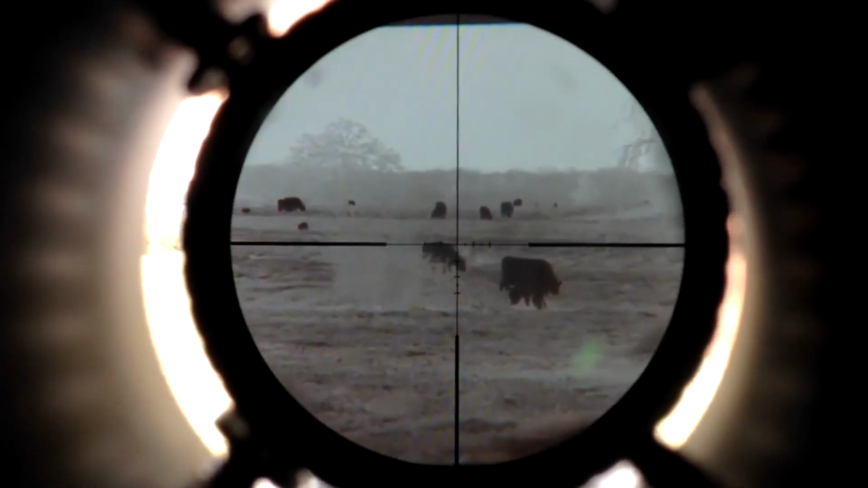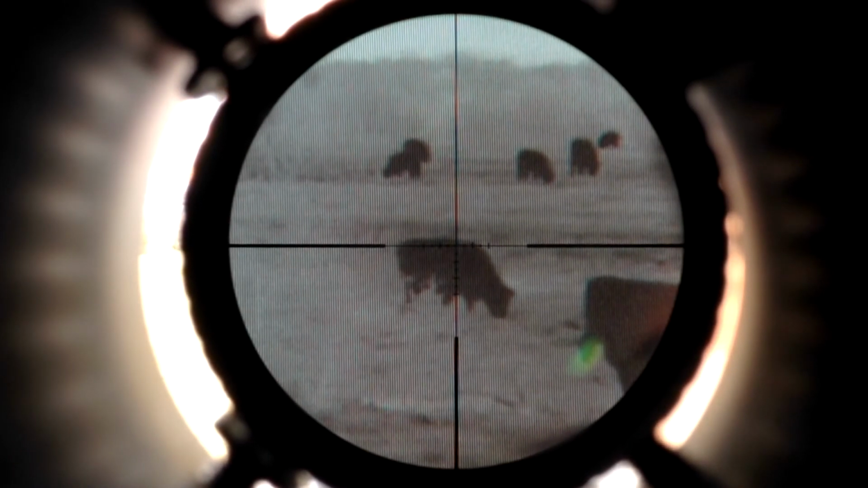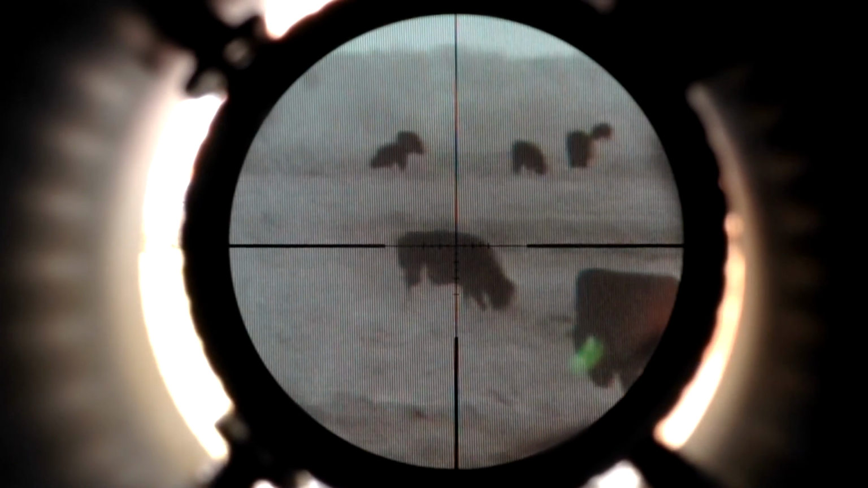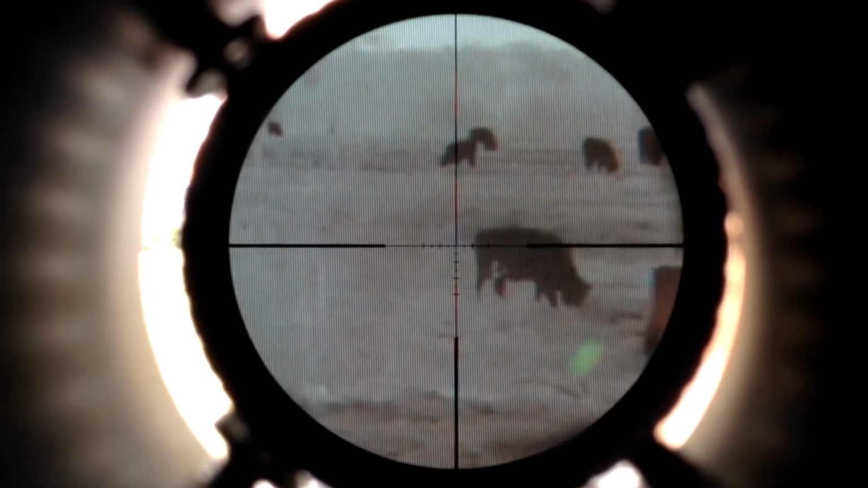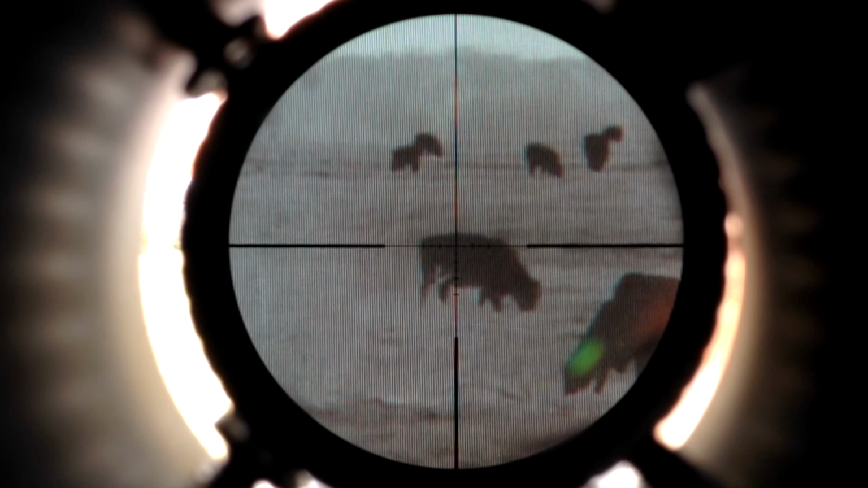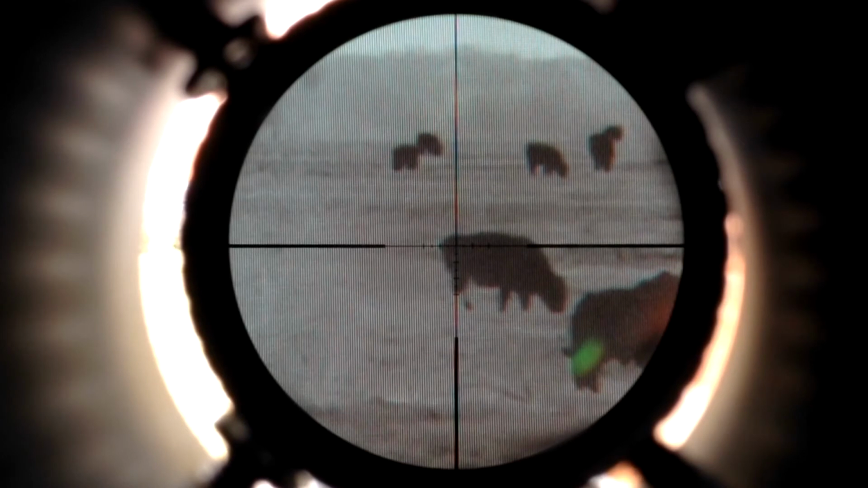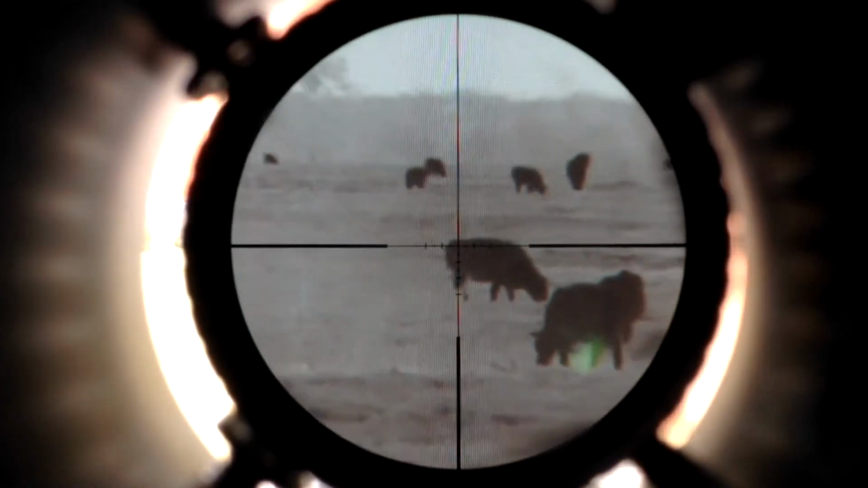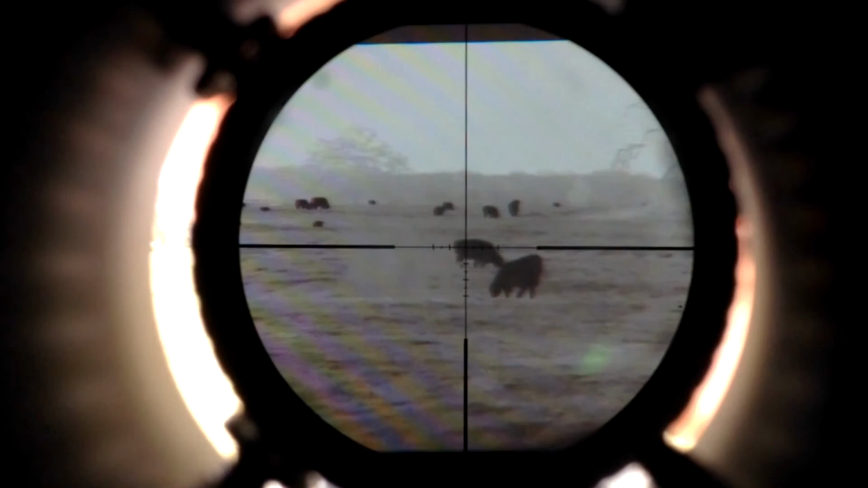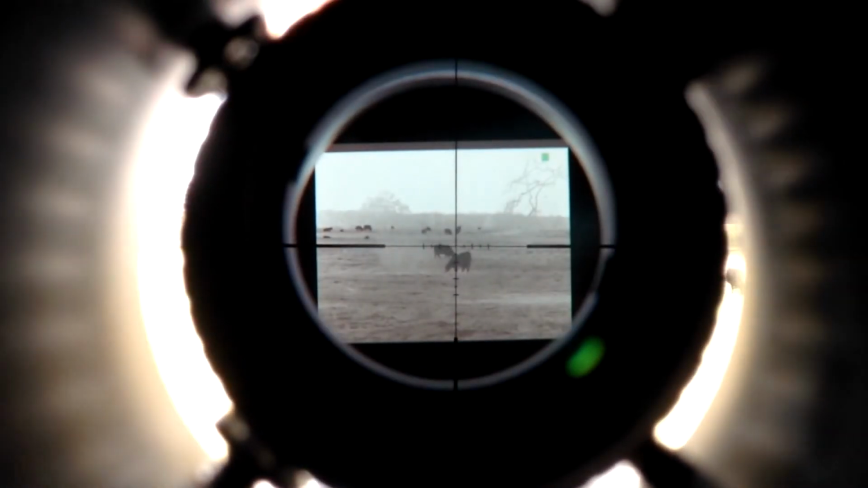I'll show you something. This cow right here is behind a tree. The two to the right here are out in the open. This one is behind a tree, like scrub brush, sticky trees. They have no leaves on them right now, but it's still pretty thick, and he's kind of concealed to the naked eye, but the thermal's cutting right through it. But anyways, we're going to zoom back out, and we're going to go back to these farther cows on the horizon. So here's 1 power,